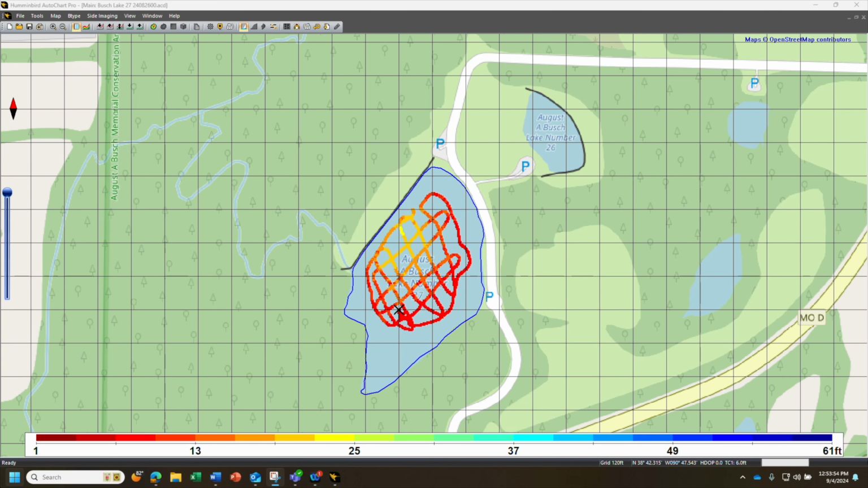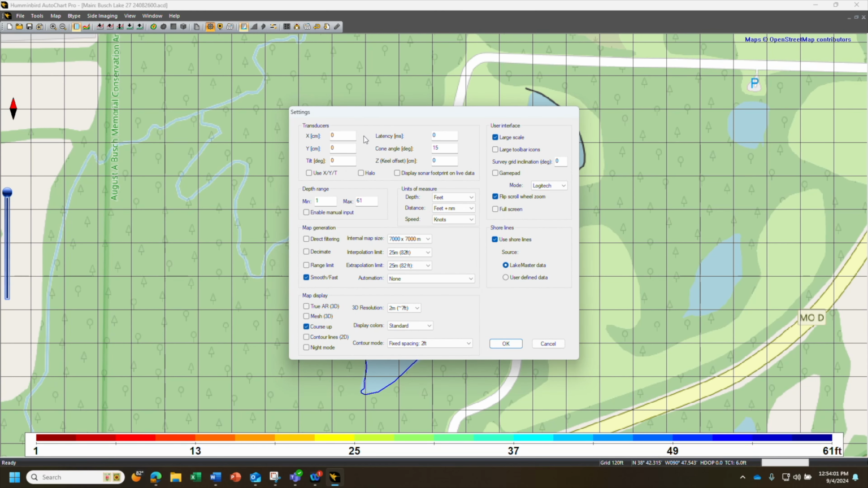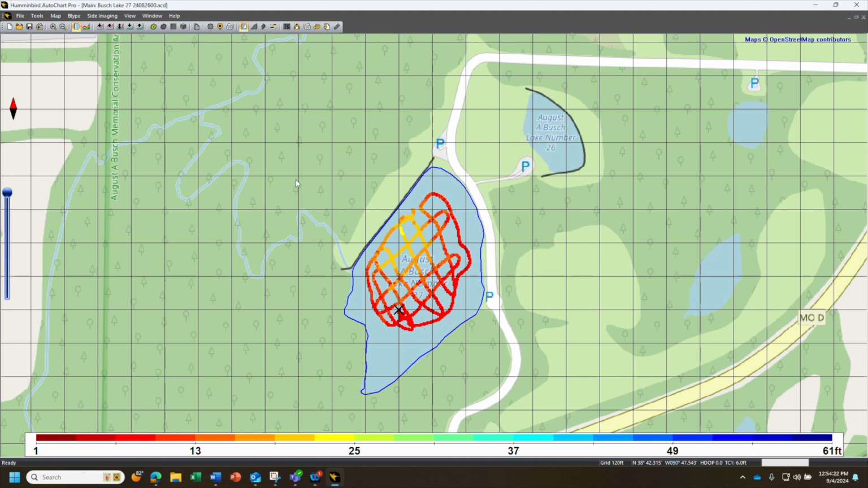The first thing you want to do when you come in and see your data on here is click on the settings up here, and since you did make your own shoreline in GIS, you want to change this to user-defined shoreline here. If you didn't make your own shoreline, you could use LakeMaster. It'll try and guess where it is, but it's definitely not as accurate as the user-defined data. Make sure that's clicked, and from there we can just go ahead and map the lake.